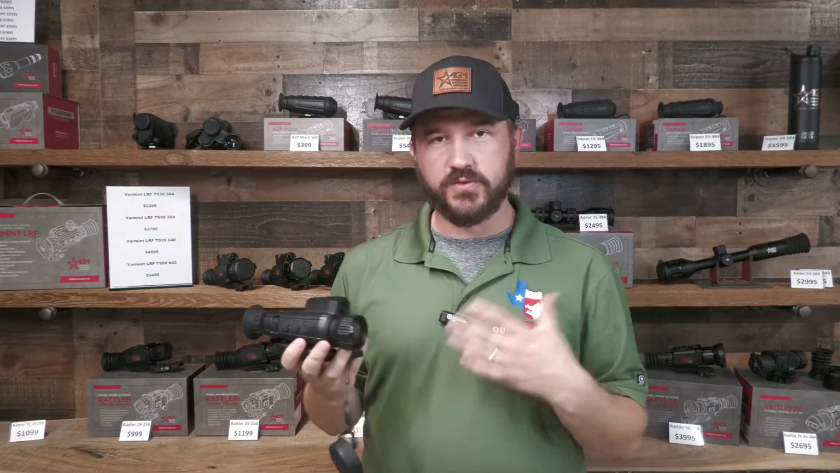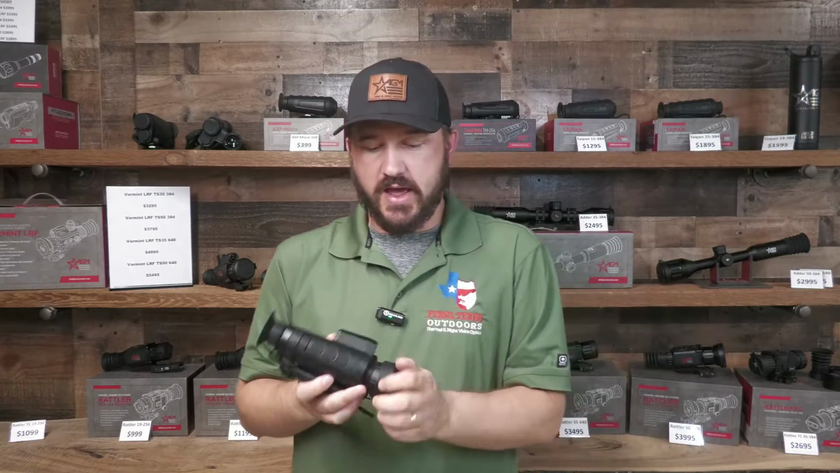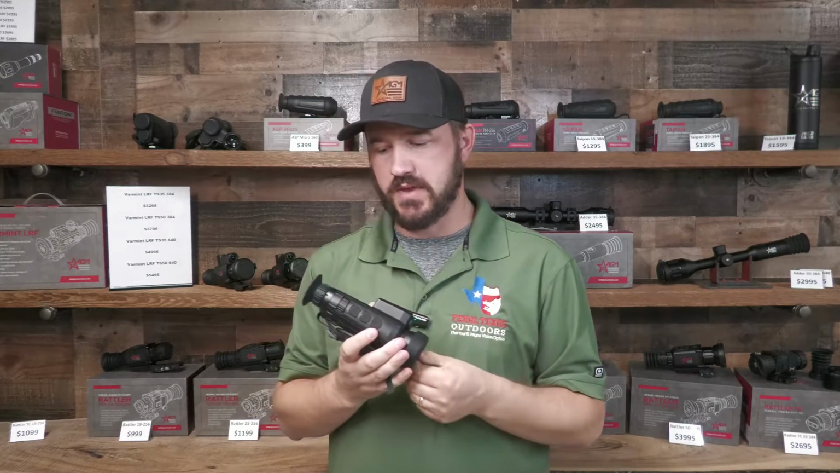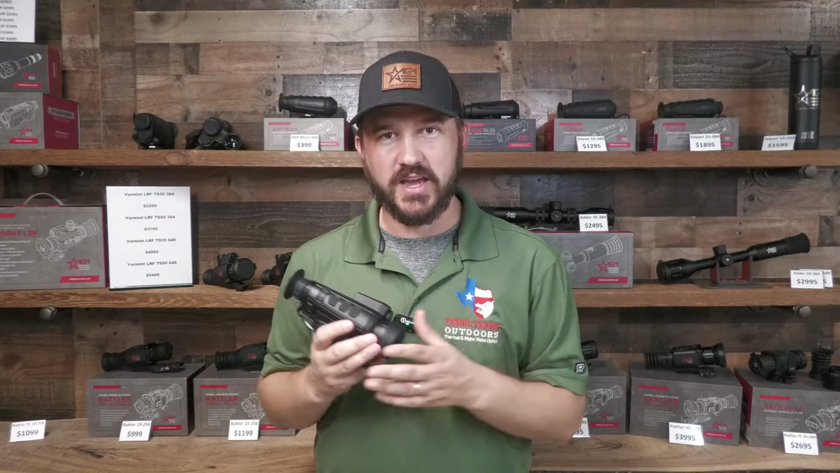Of course, with our Fusion, we have the digital night vision, and we have our laser rangefinder. This has been an all-around impressive unit. I've really liked it. This is one that I like to keep around personally. As far as a handheld binocular, it has a lot of great features and a lot of capability. But that 50 millimeter lens helps with a lot of detection.